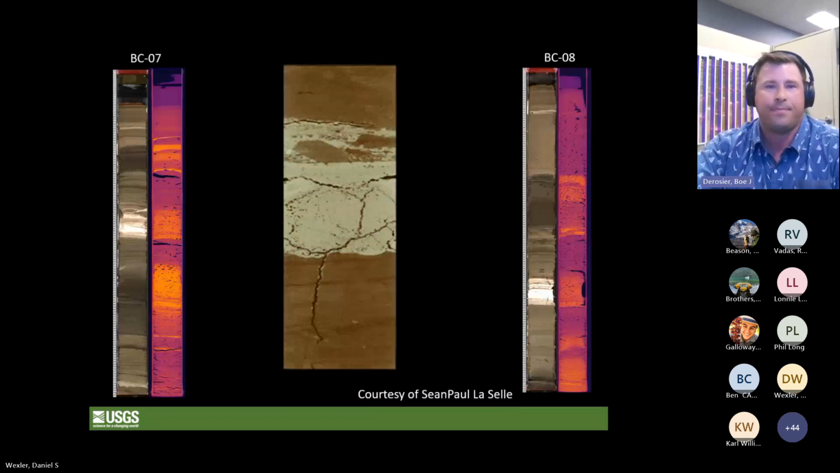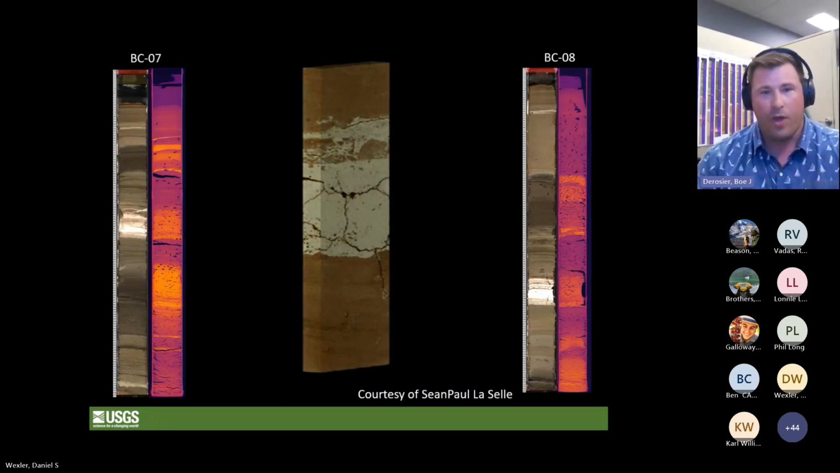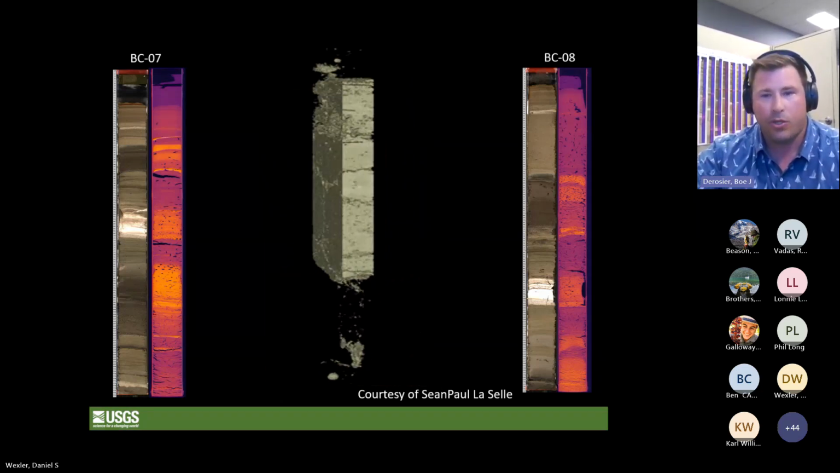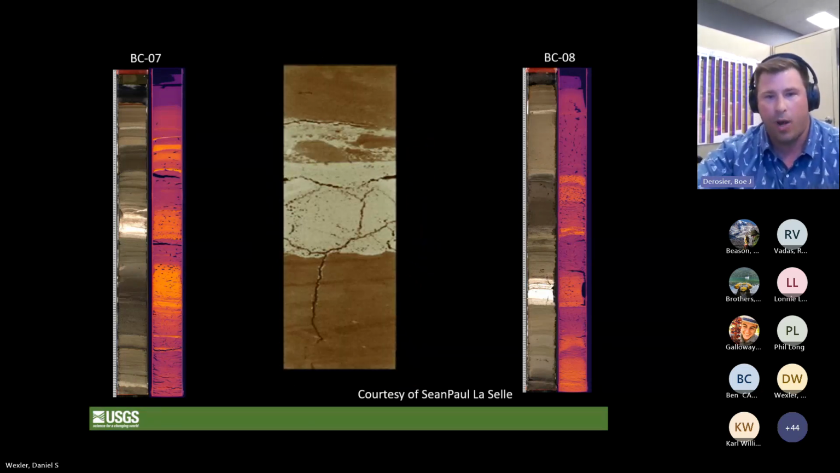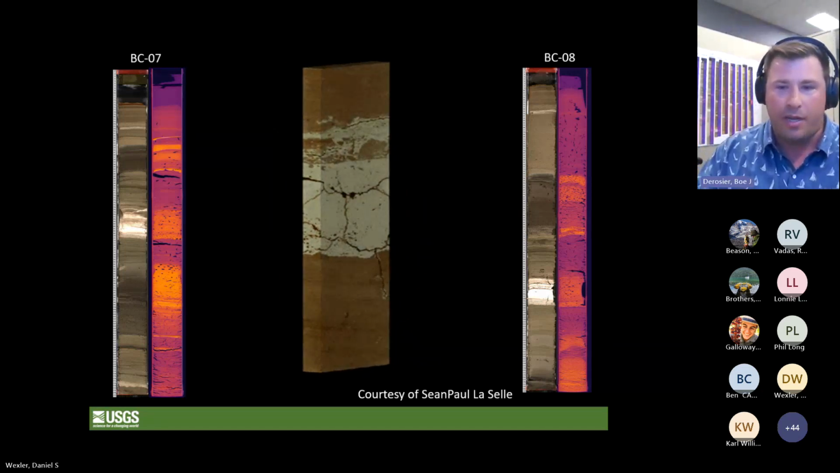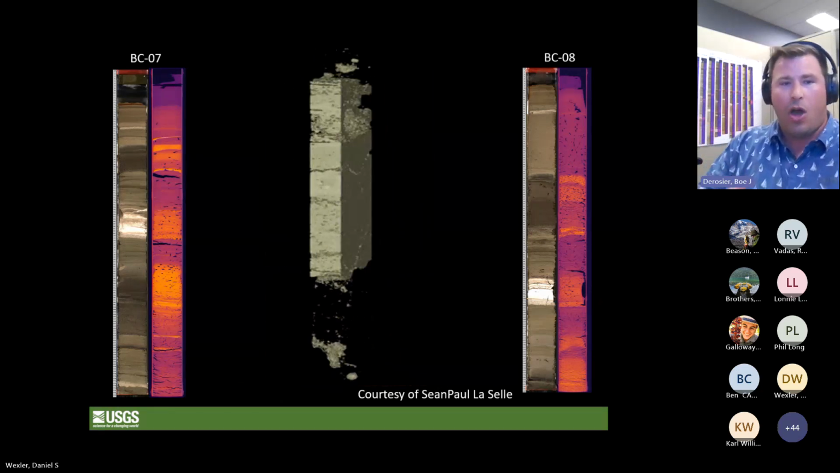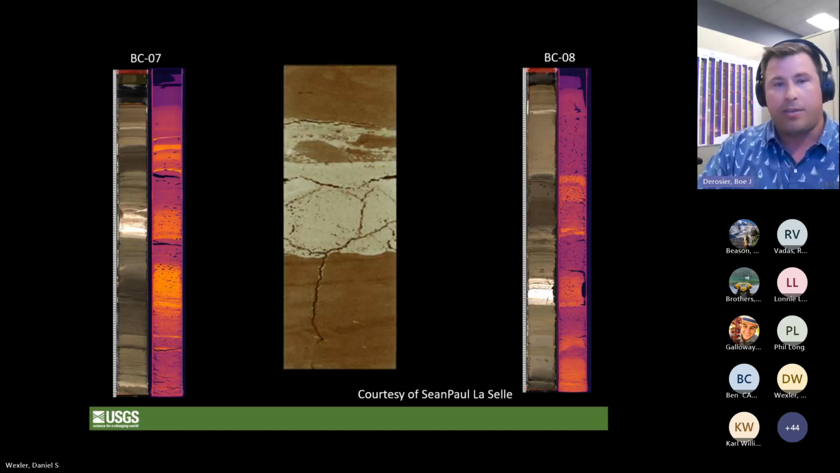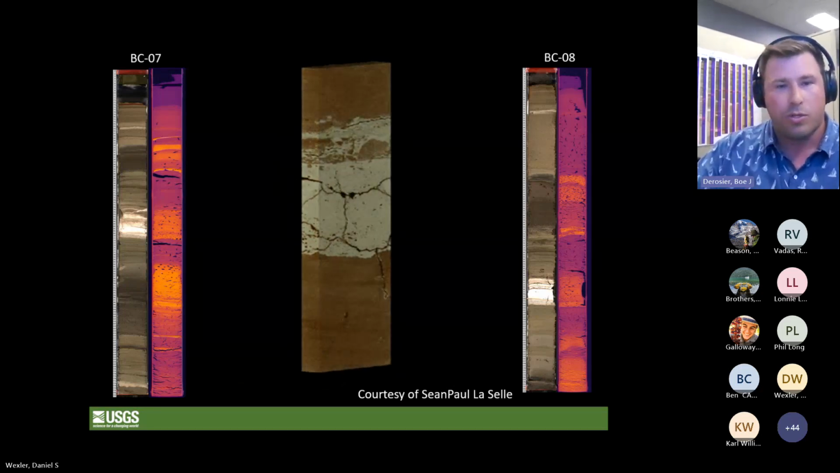All right, next slide. Here we're going to highlight some of our coring capabilities. Here we've got the two cores from the previous section, where we have our high resolution photo scans on the left, and then we have our X-ray CT images on the right. These data allow us to really understand what the different density structures are within our cores, and allow us to understand a little better where deposits are and where the base of these deposits are, as well as identify tephras and other important stratigraphic markers within our cores. So next slide.